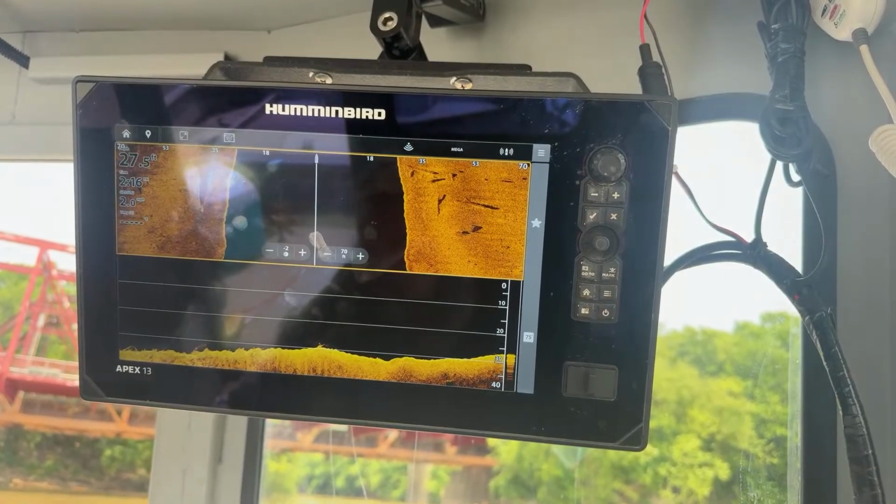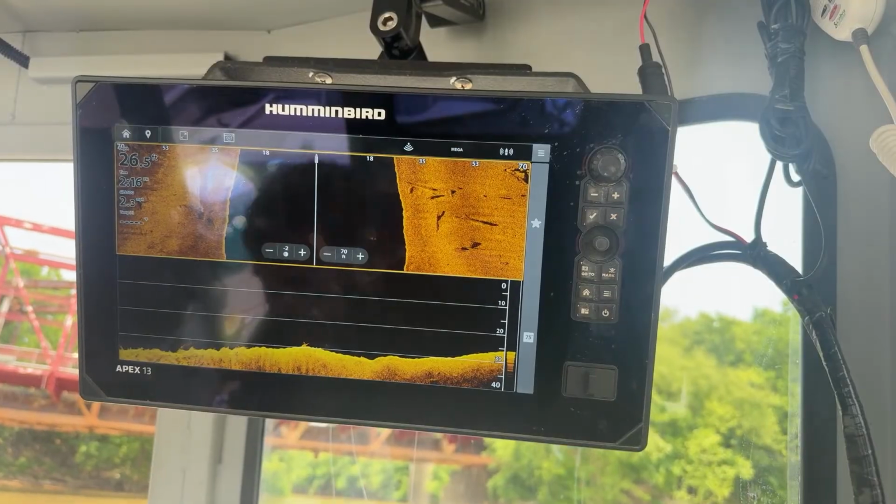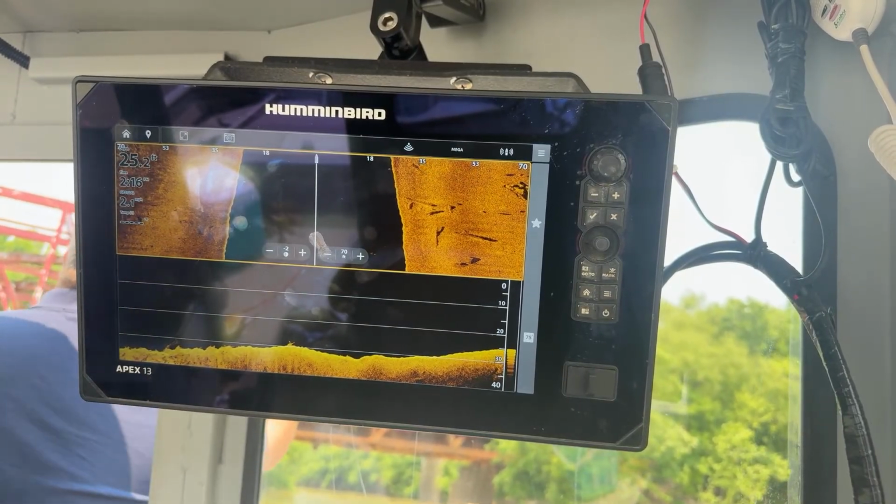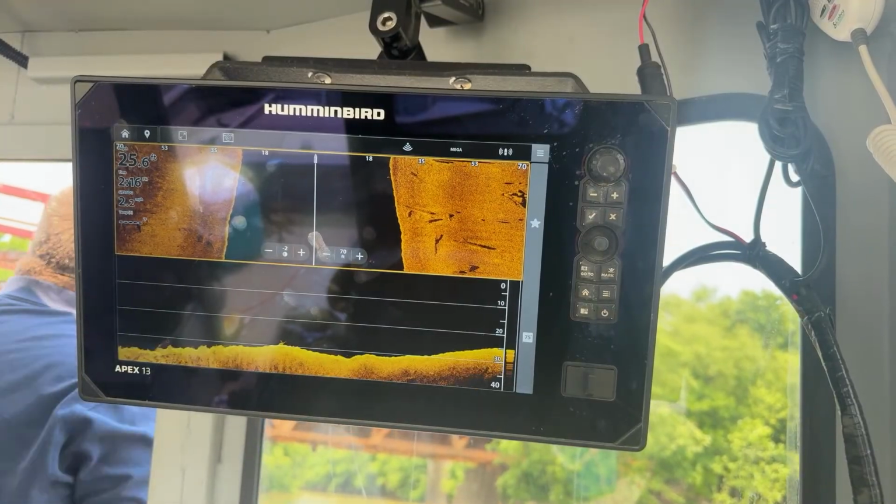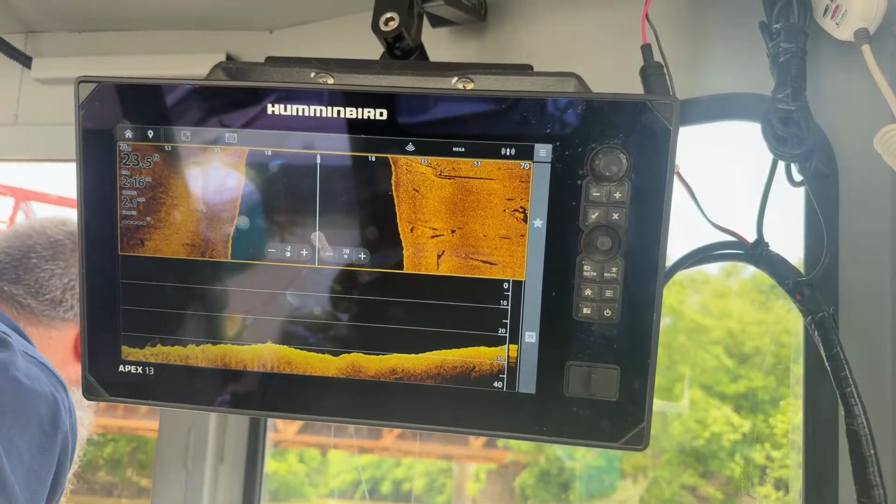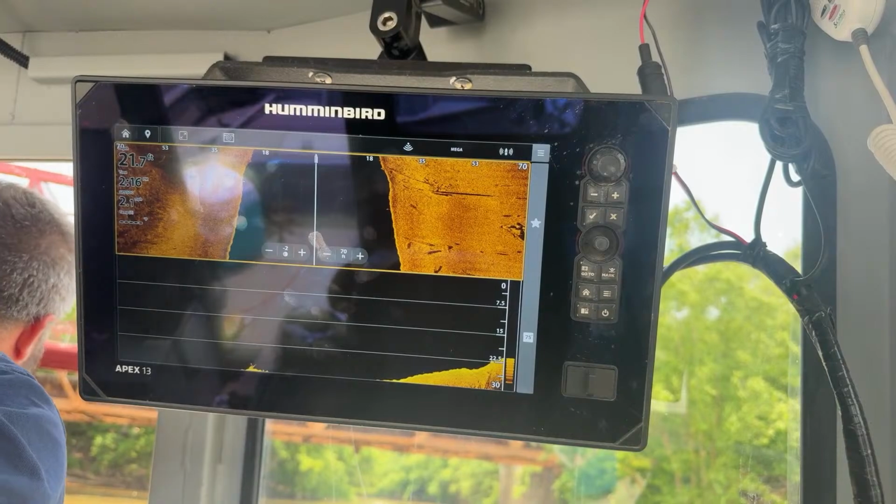Okay. I just don't know what. Do you guys have lines on this side? Oh, I see. I'm going to try to get into the creek if I can.